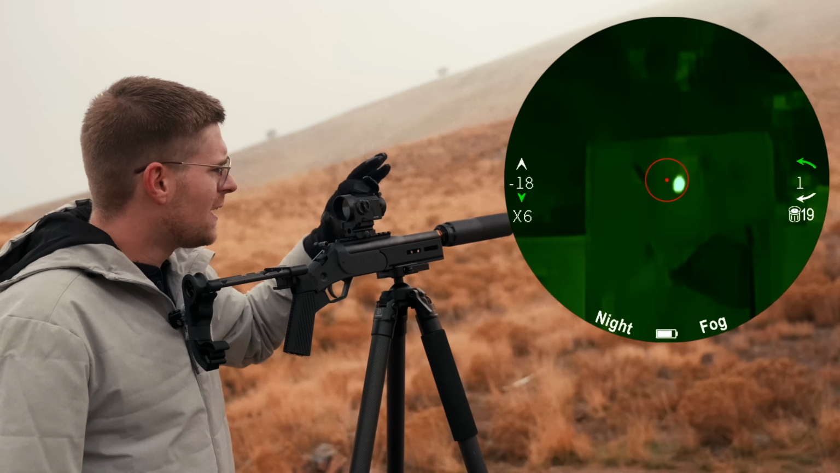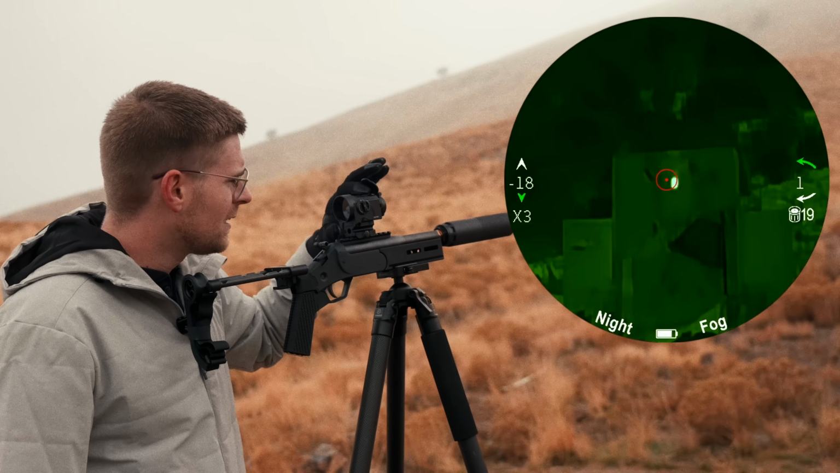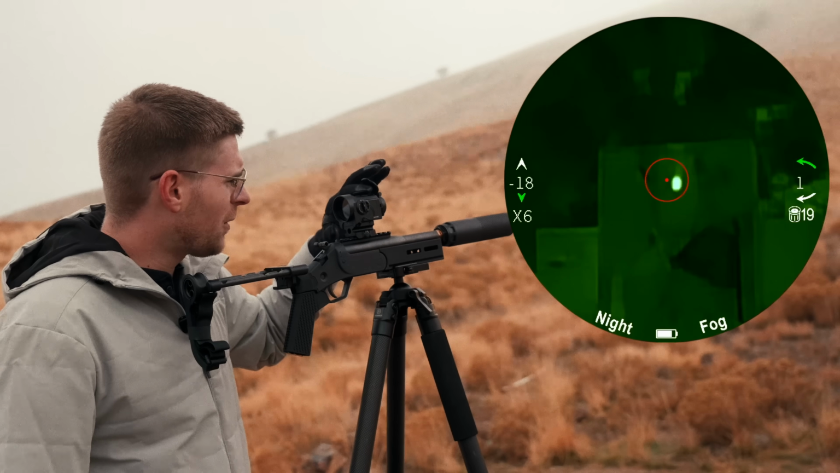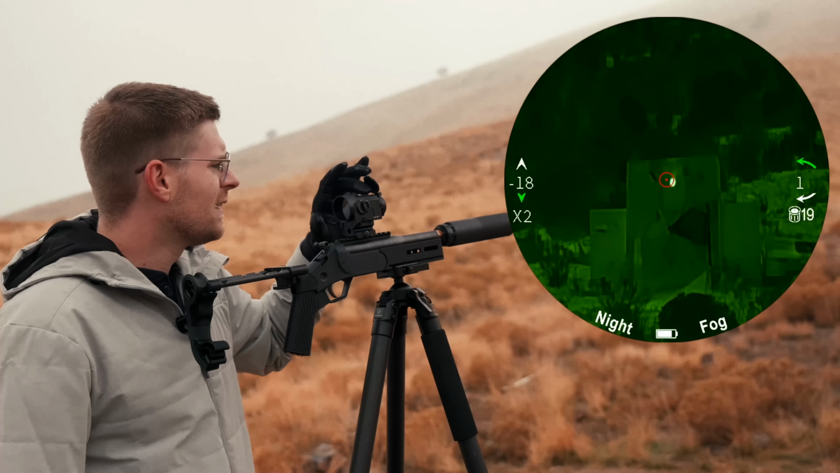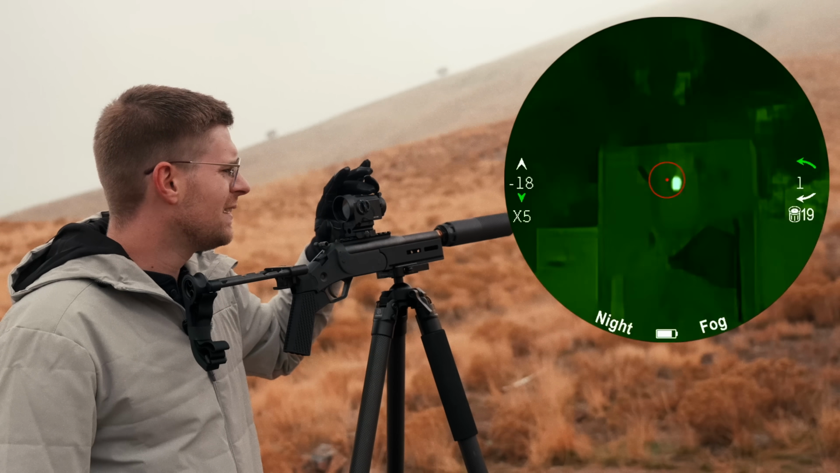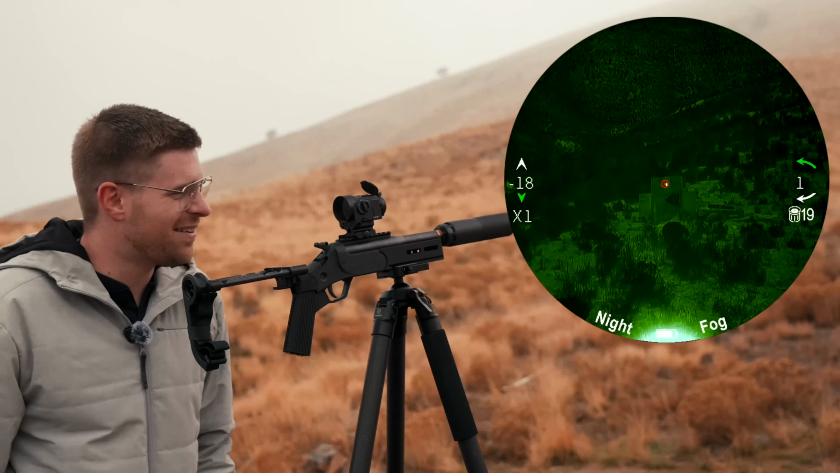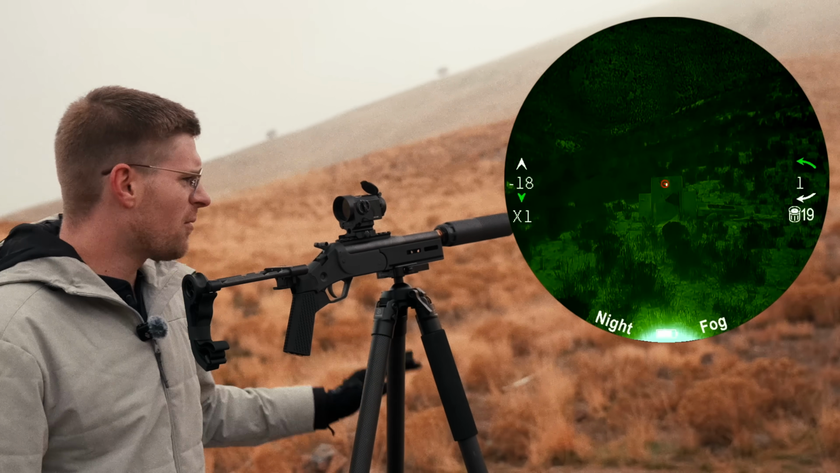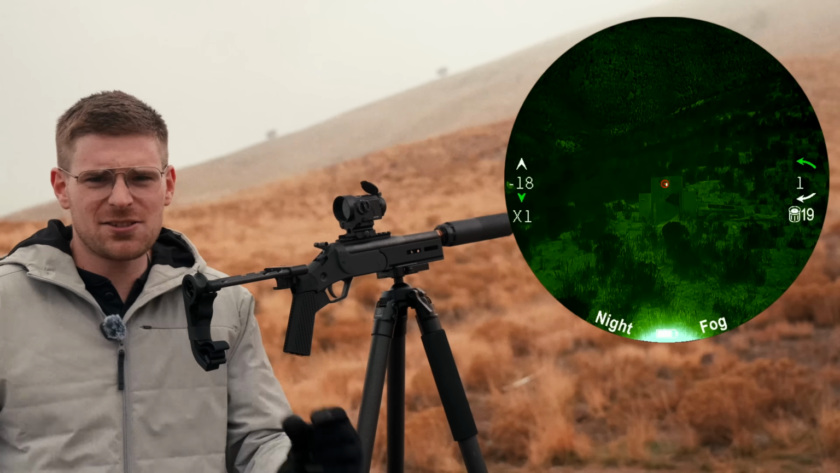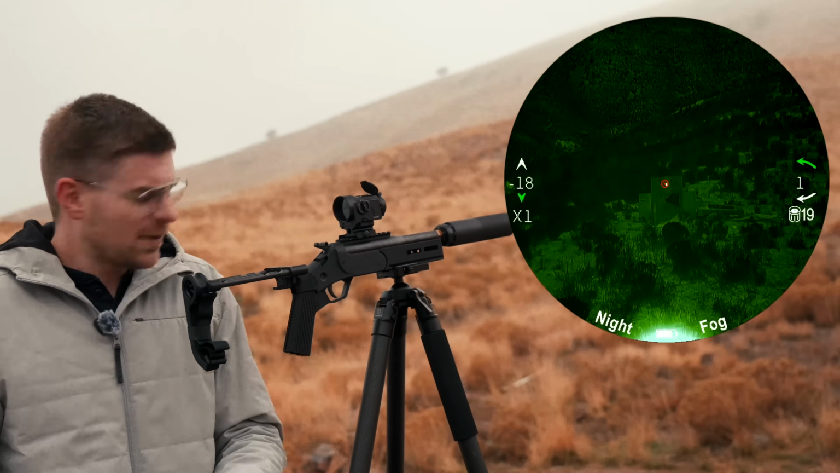I'm gonna zoom probably all the way out here. We're zoomed all the way in. It's a 6X. Oh my goodness. There's a little bit of lag here today. There we go. Okay, we're zoomed all the way out now. So you can see I have the dot and the circle, because if I'm zoomed all the way out, I have a nice viewable little red circle on my screen, and then the dot when I zoom in.